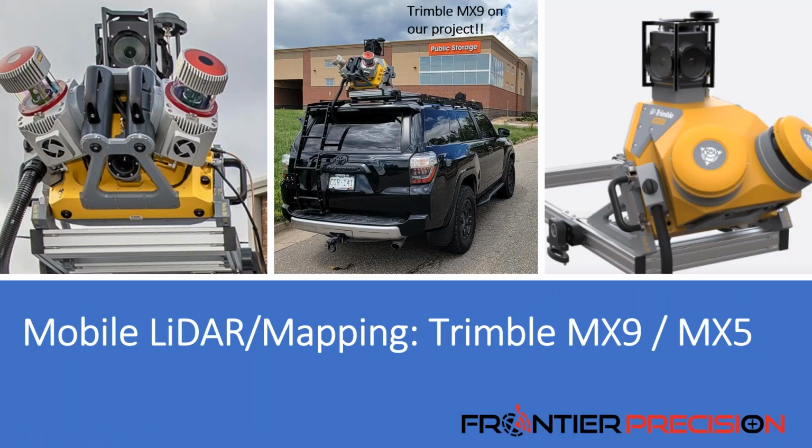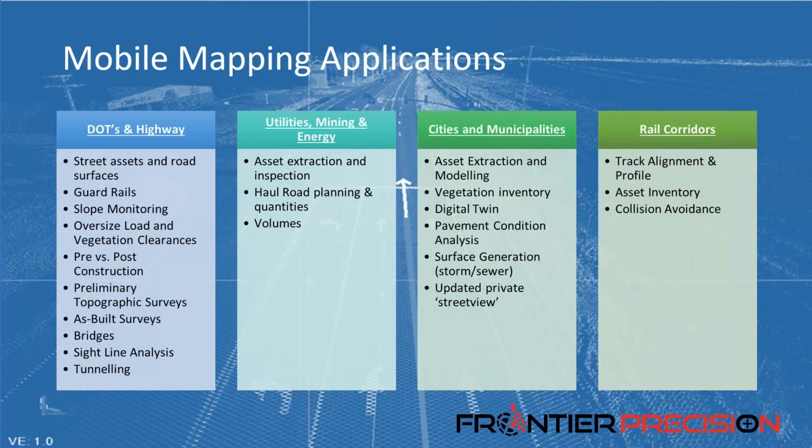In our project, we utilized the Trimble MX9 that you see there on the left. You can see it actually mounted on Nathan's vehicle in the middle. And then we also have an MX50 that we would potentially use on certain applications and projects as well. Forgot the 0 there at the bottom, but that is an MX50 if you were wondering.